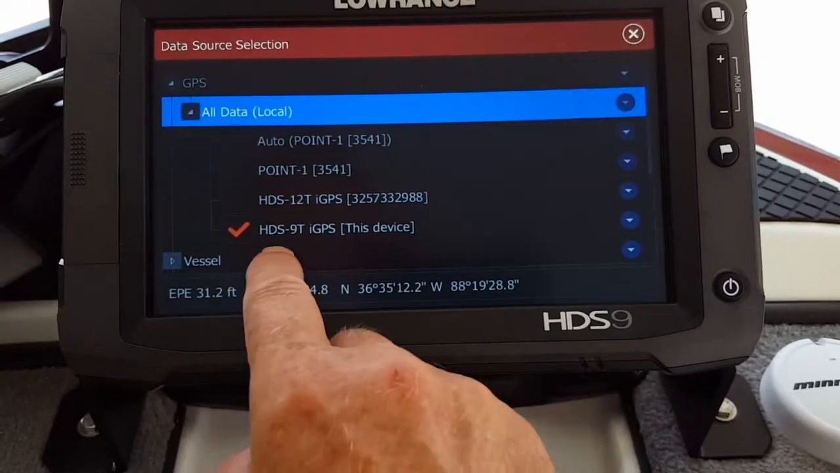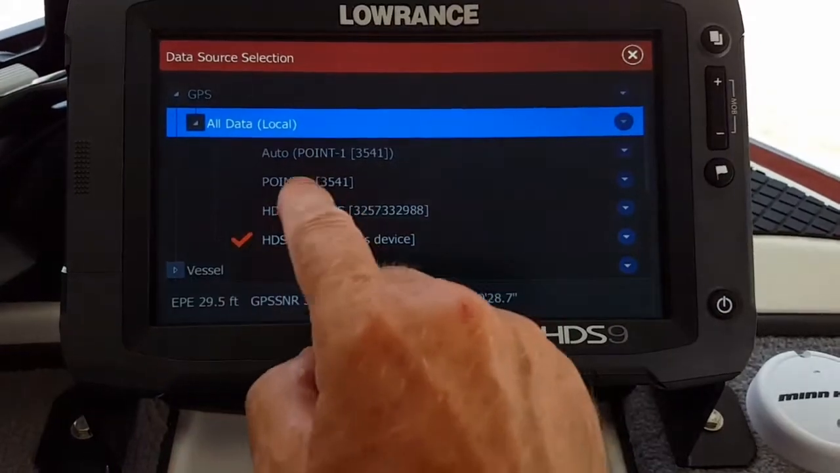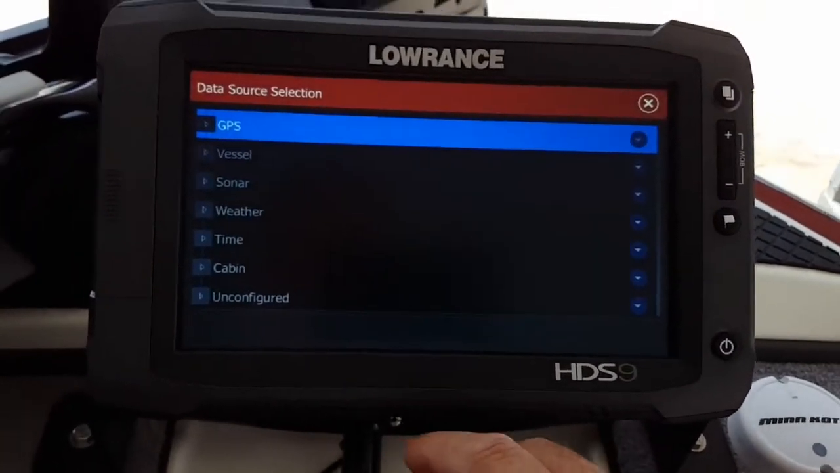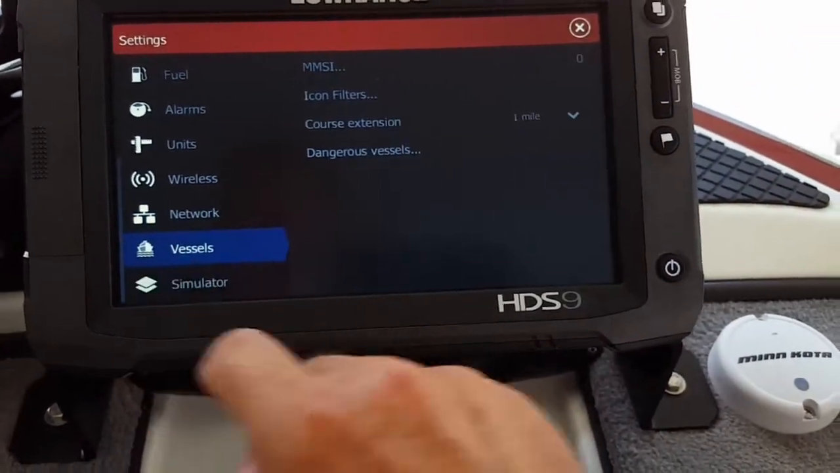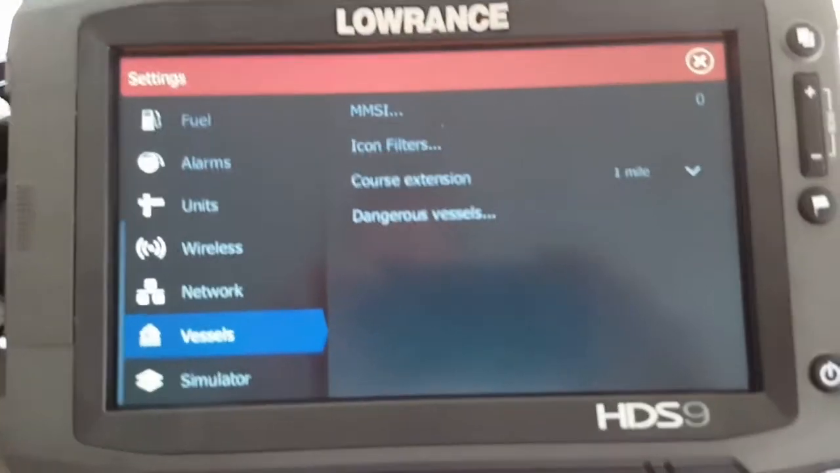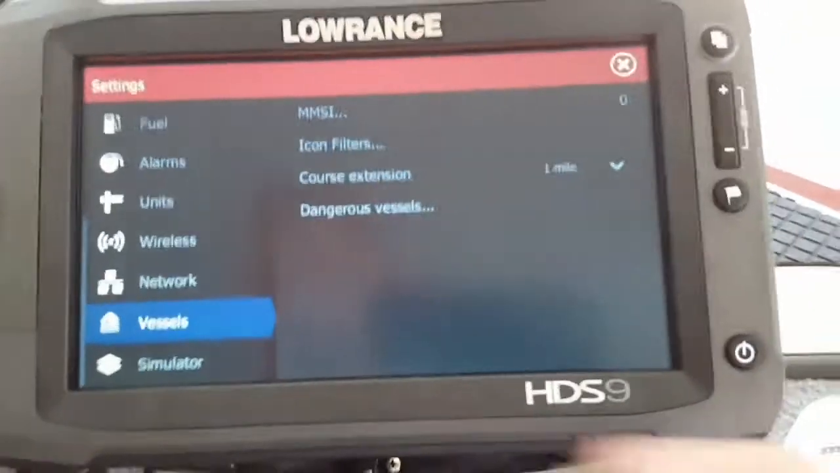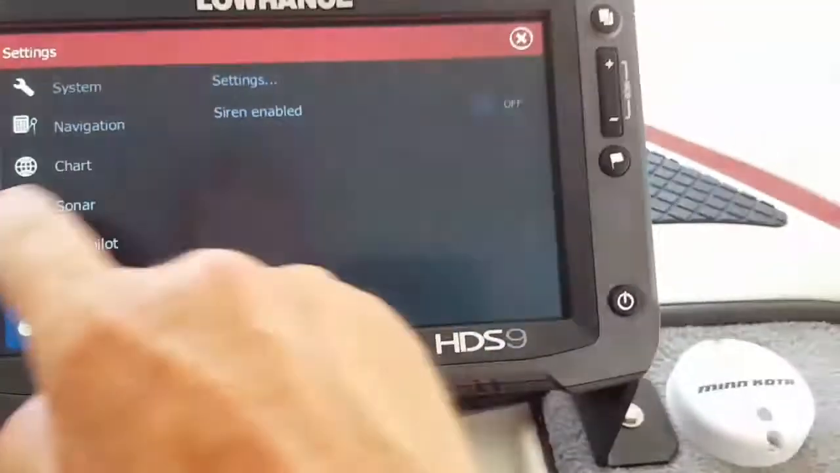So you would check, this is on the bow of the boat that I'm fishing with off the trolling motor. I do not want to use the Point-1 up here. So now I'm going to come back out, and there we go. So we can come back out of that, and then like I said, you can look over here and there's a vessel setting. Vessel setting on the unit itself, I've got set to 1 mile. And that's where I keep that, but pretty much, that's your settings.